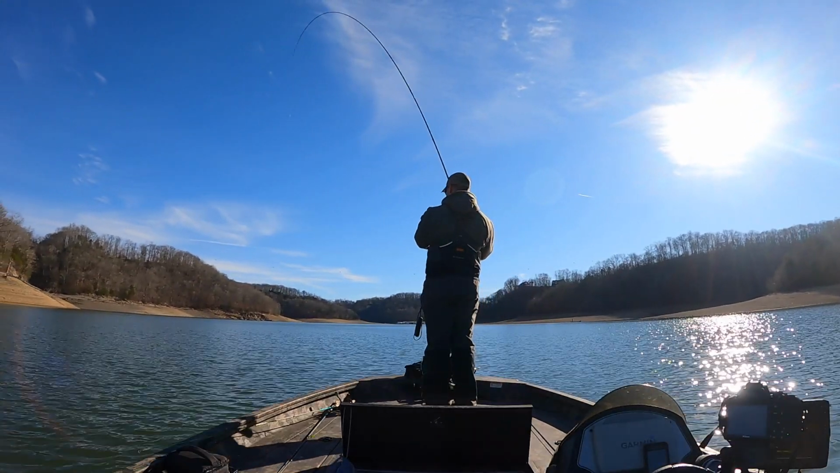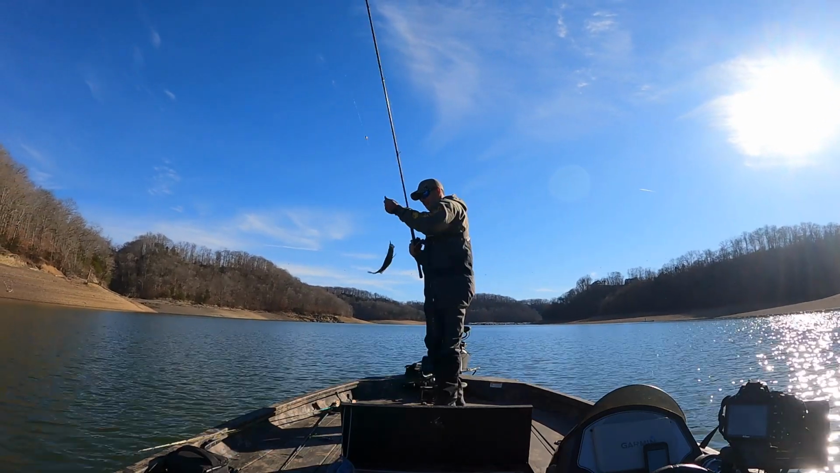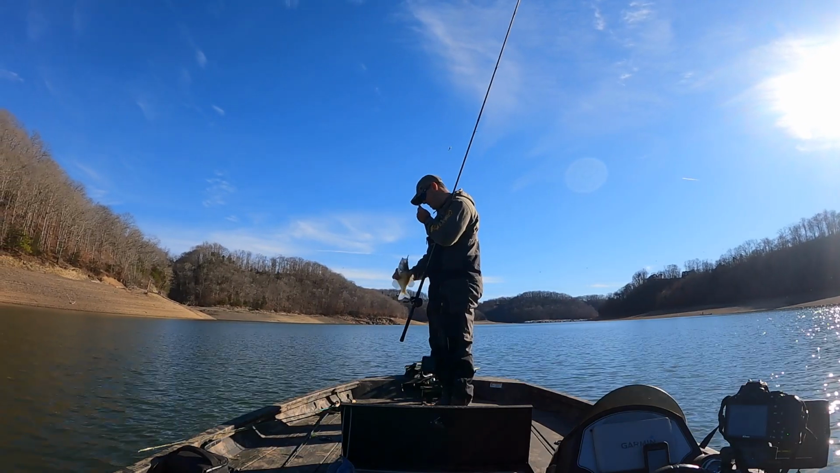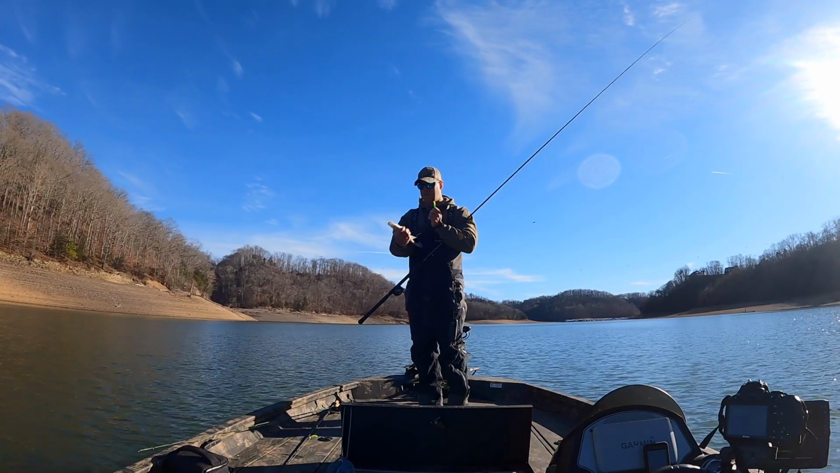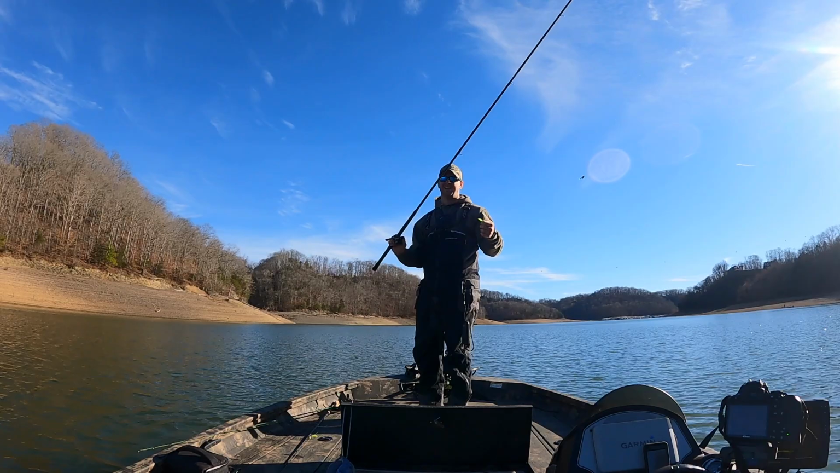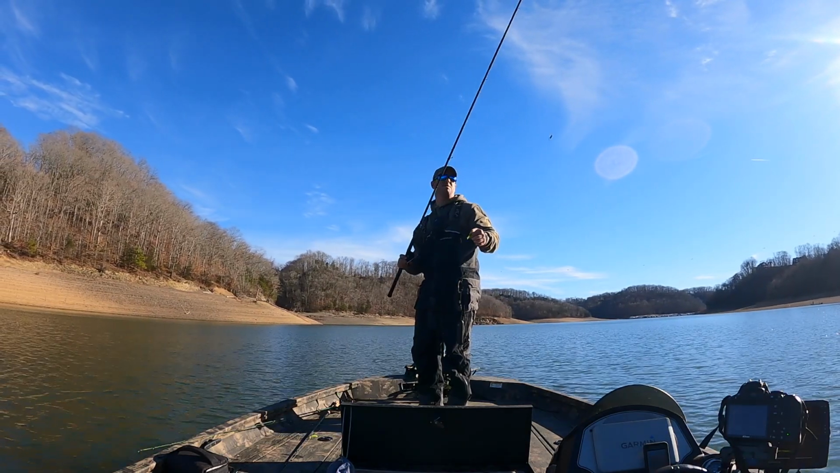There we go. Took us a little bit. We finally long-bowled one out. Pretty good fish too. And that is the Wally Marshall Classic Signature Series. That's a 16-footer.